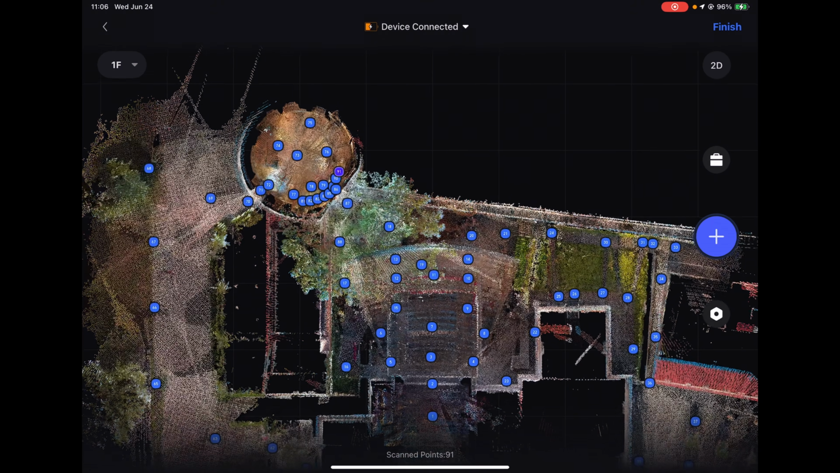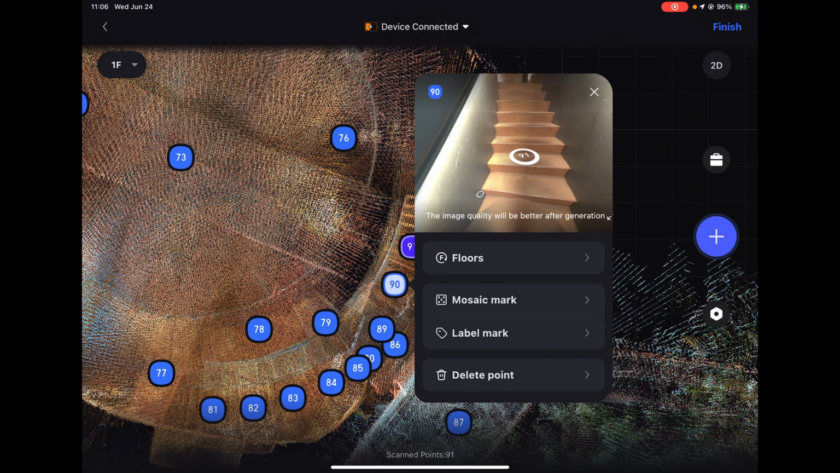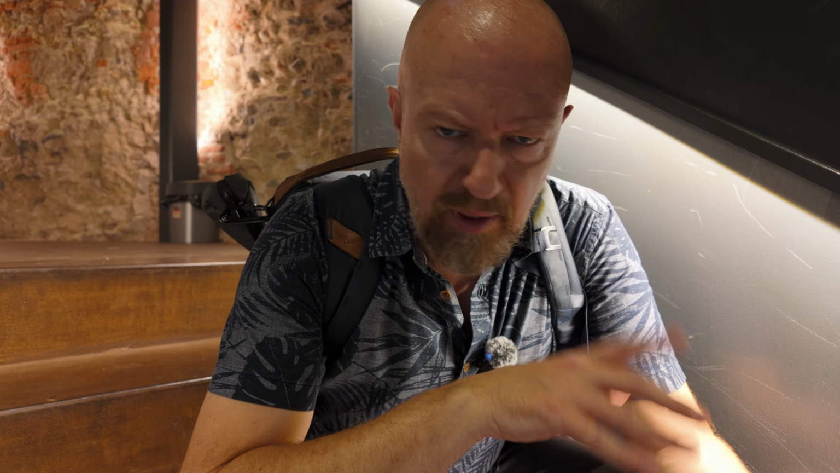You can see the scan that I've got so far, and you can really see here in the 2D view how they're starting to pile up. So points 90 and 91 were both on the stairs, and that's the first steps up, and then 91, the next steps up. An argument could be made that the downstairs level should be a separate level, and I may go in and do that as well. But for now, I'm just going to add a second floor.